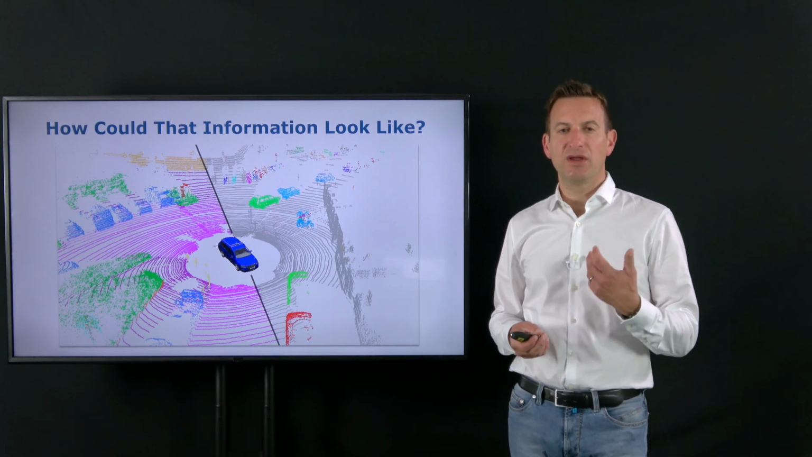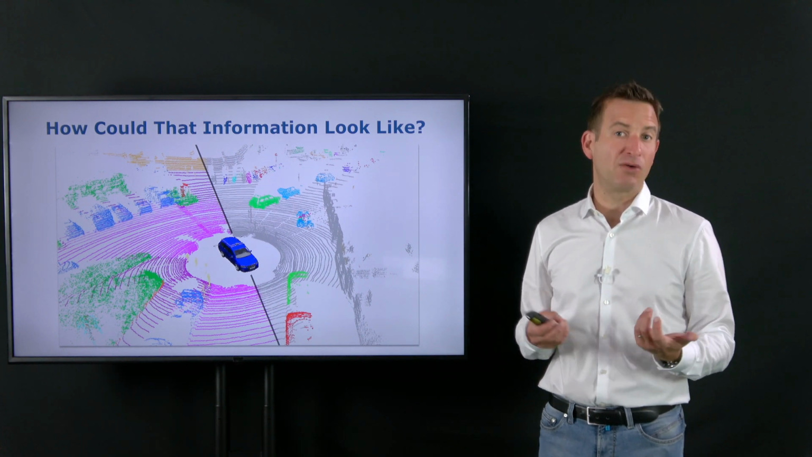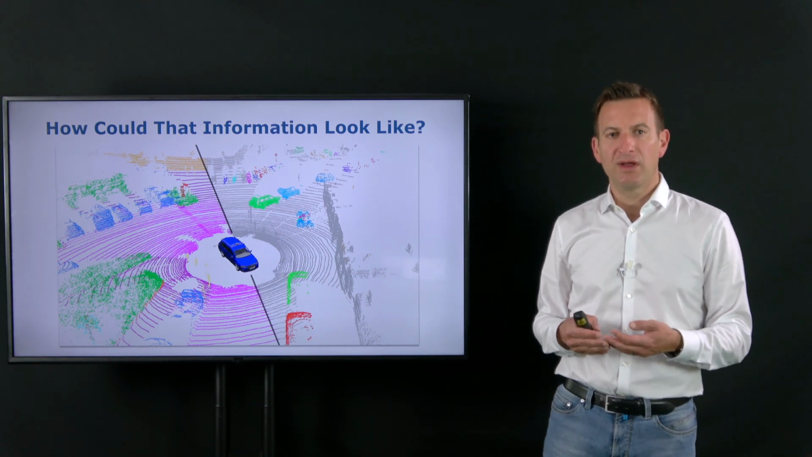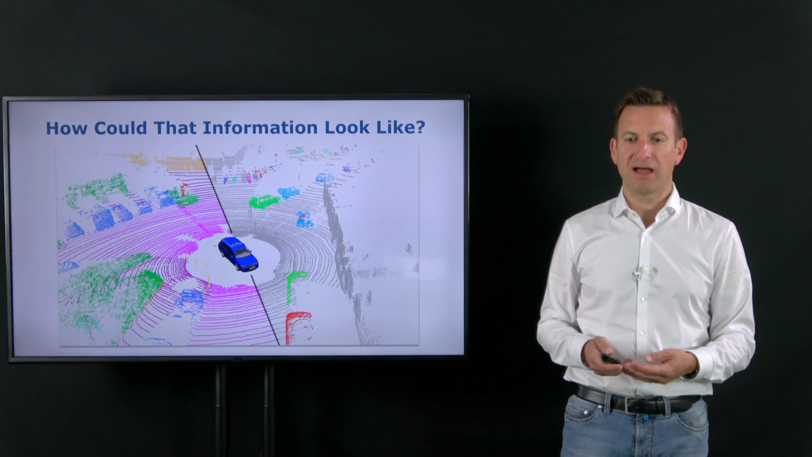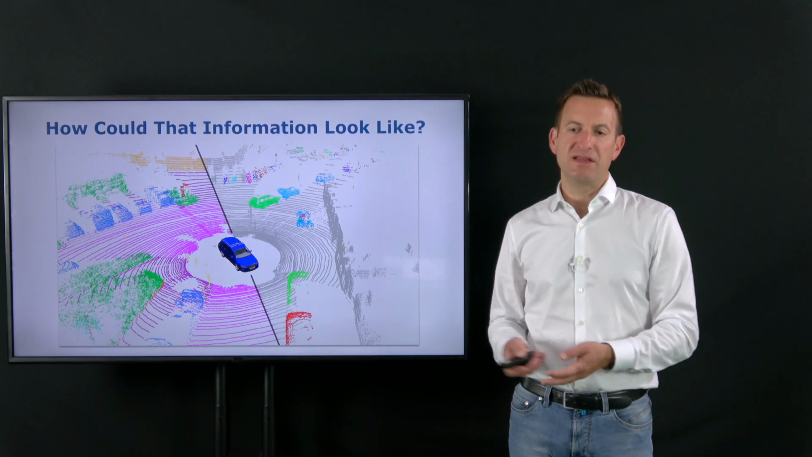And here we are looking into instance information. So this is not the same color for every car, for example, as on the other side. Here we are looking into every individual instance. So every car should have an individual color so that we can distinguish the semantic segmentation from the instance information.